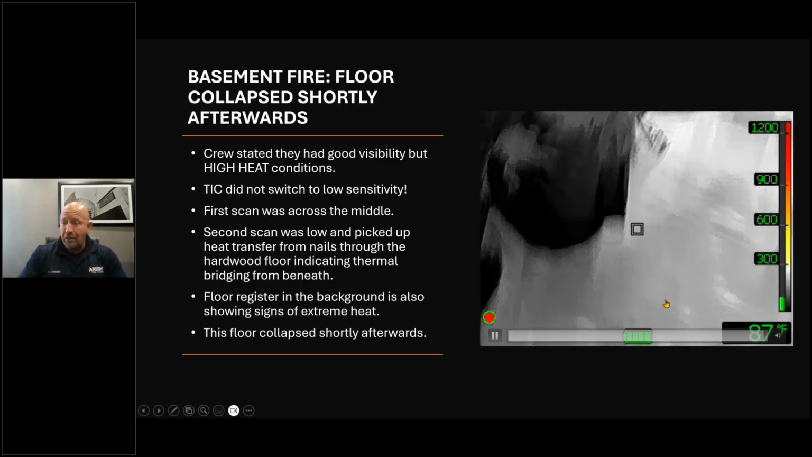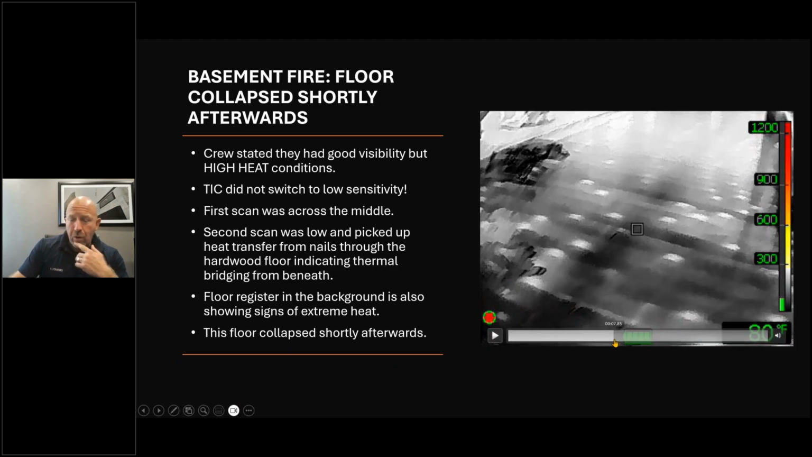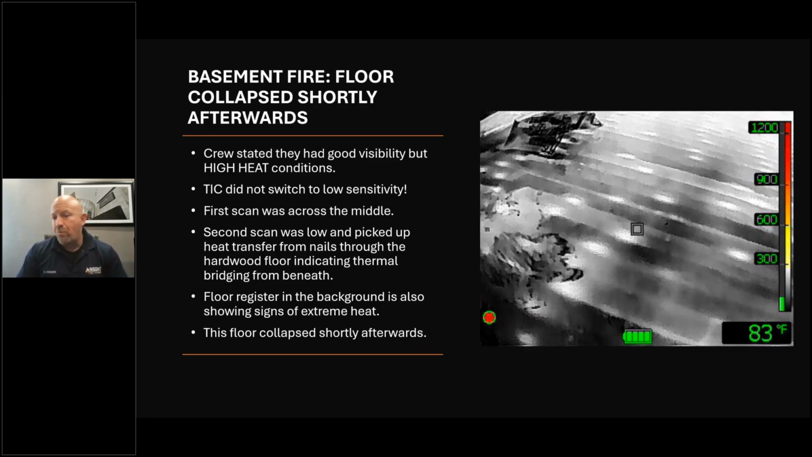If you're feeling heat and not seeing heat, trust your body. Understand that. The camera has limitations. The UL study on floor collapses and basement fires showed that the floor itself showed a 76-degree measurement when they had over 1,000 degrees below it. That's not too far off for that camera's spot temperature, which we don't look at. But we know that if we look at signs of heat transfer, we can actually get a better assessment of what's going on. Wherever the weak points are, at the bottom of this coming through the floor, whether it's floor registers, whether it's baseboards, you see sagging, look for that stuff. That's why we emphasize scans should start low, or as my instructor Robert Foreman says, always be concerned with the lowest level of fire first.